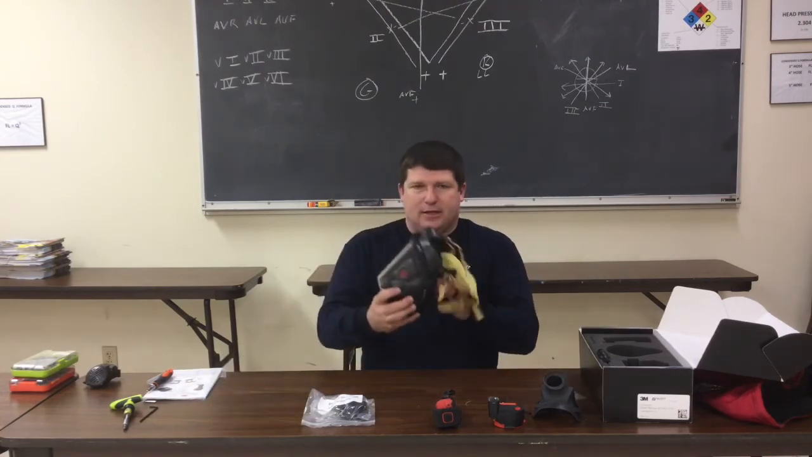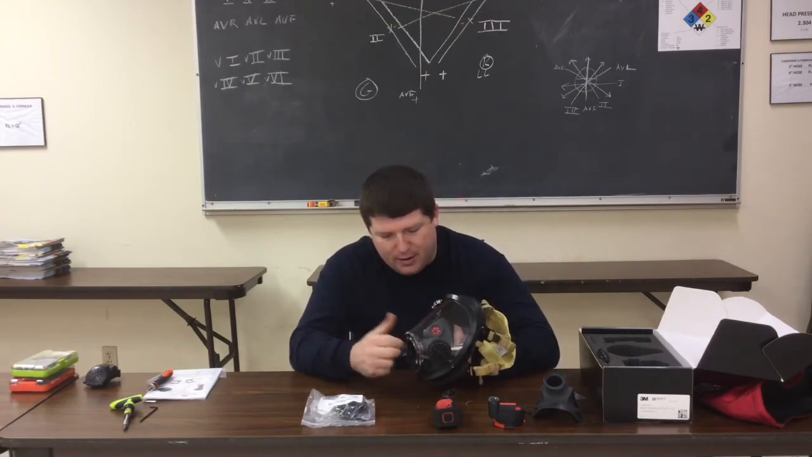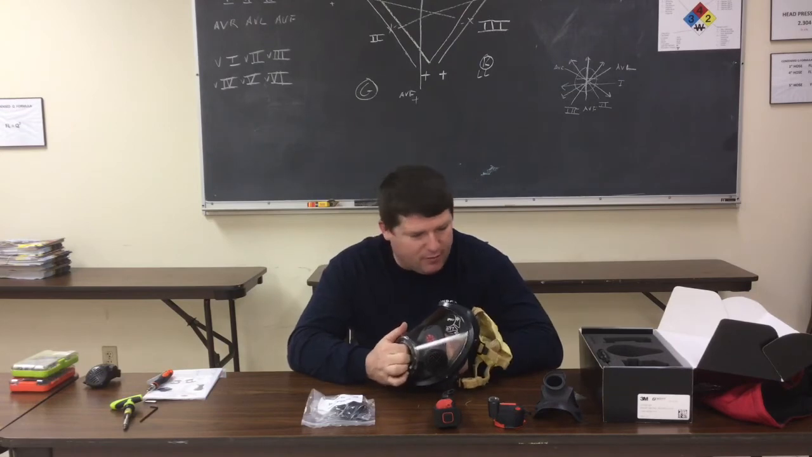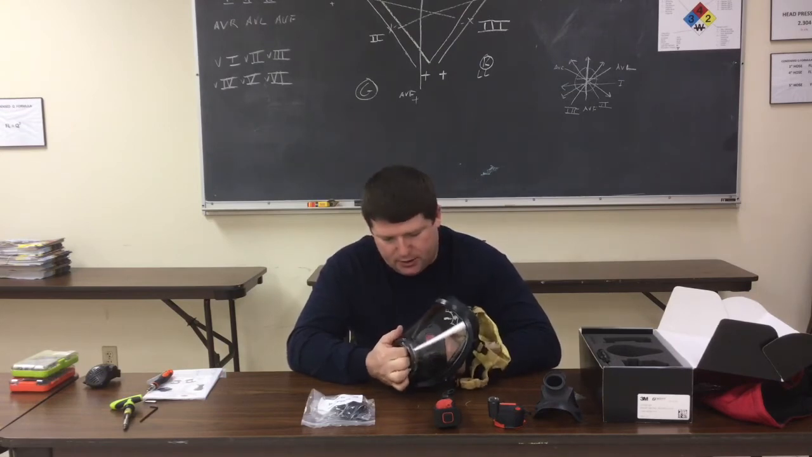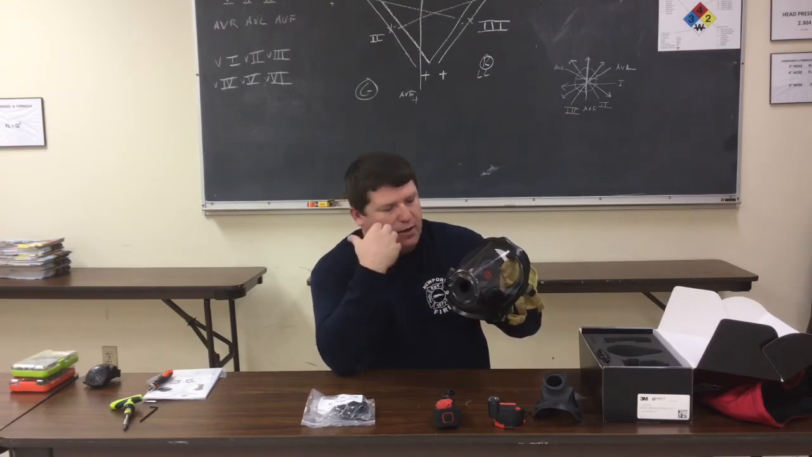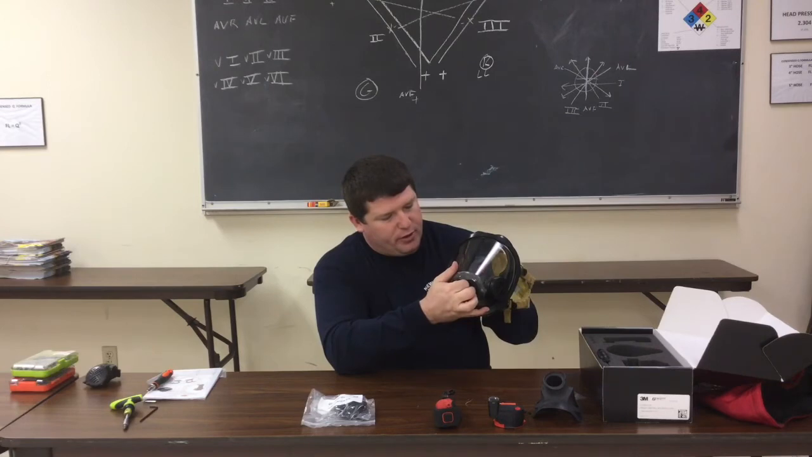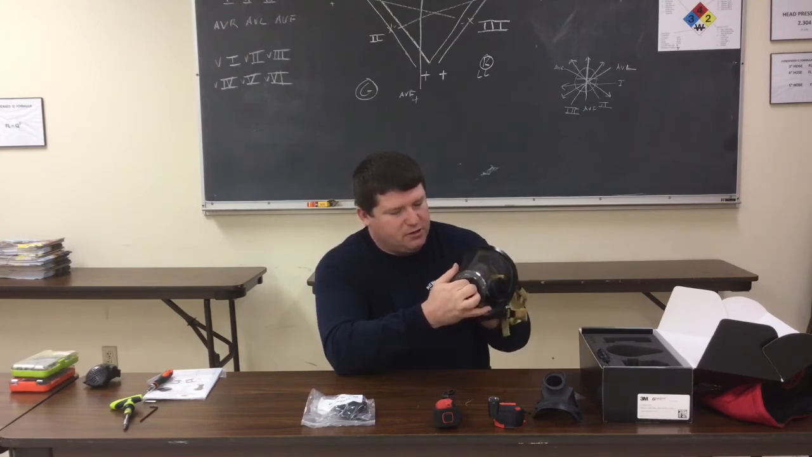Go ahead and grab your mask. The first thing I'm going to do with the mask is remove my nose cup that's in my mask at this time. You do have to replace the nose cup. To do that, just gently reach inside and around where the voice emitters are on your nose cup. Just gently start pulling the nose cup away from those voice emitters.